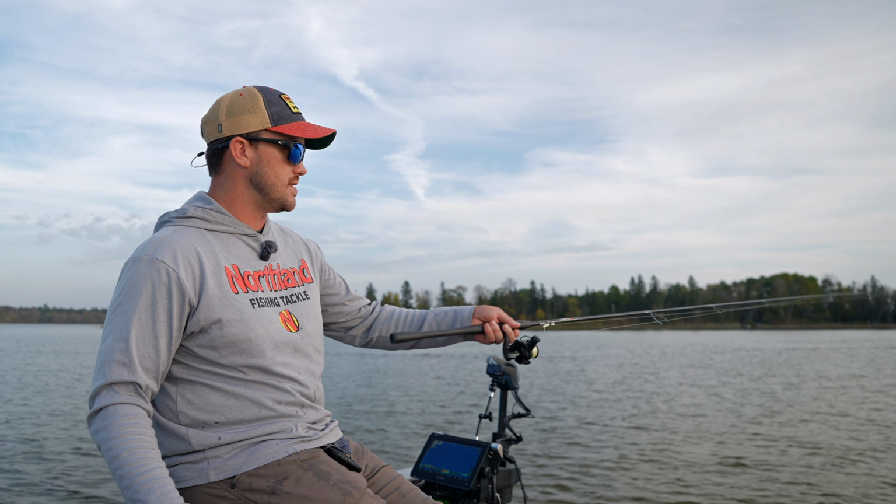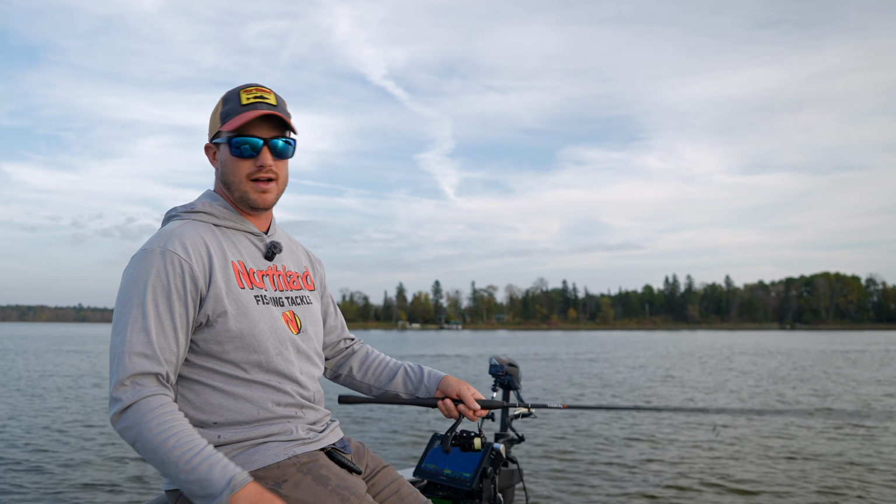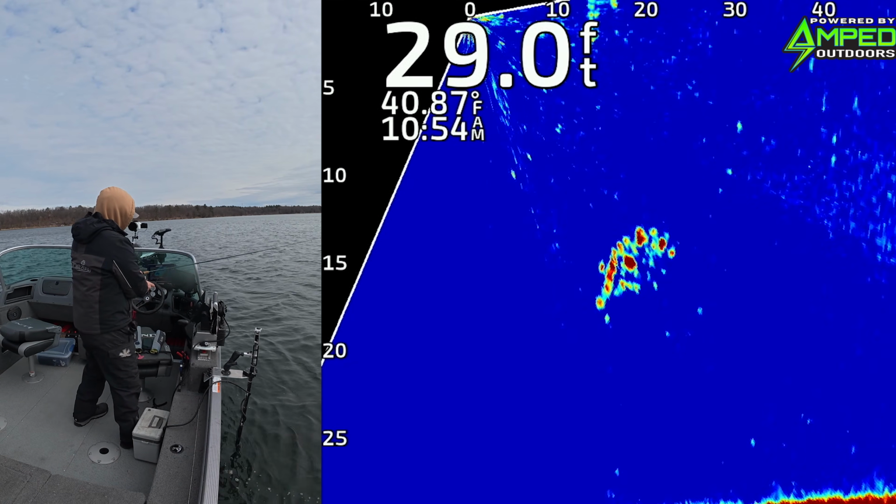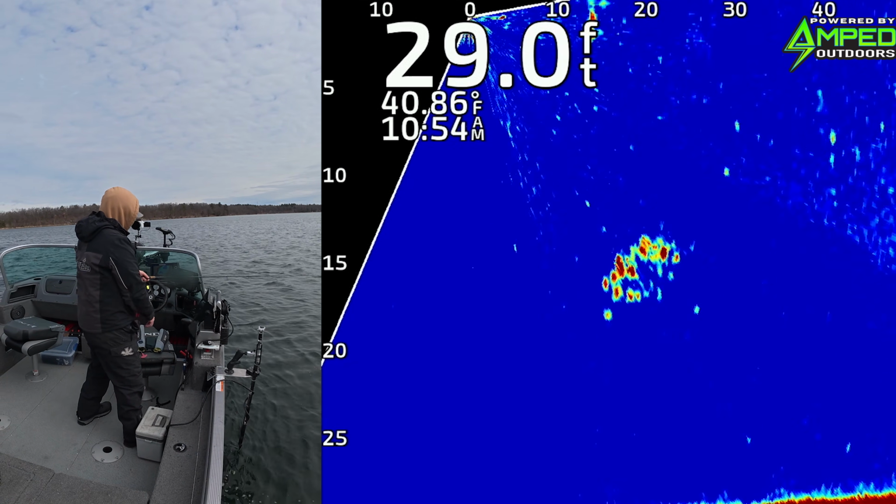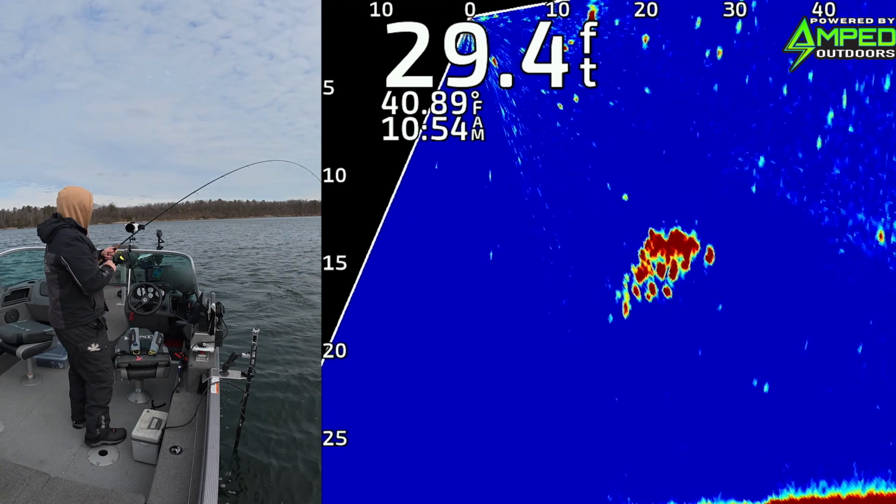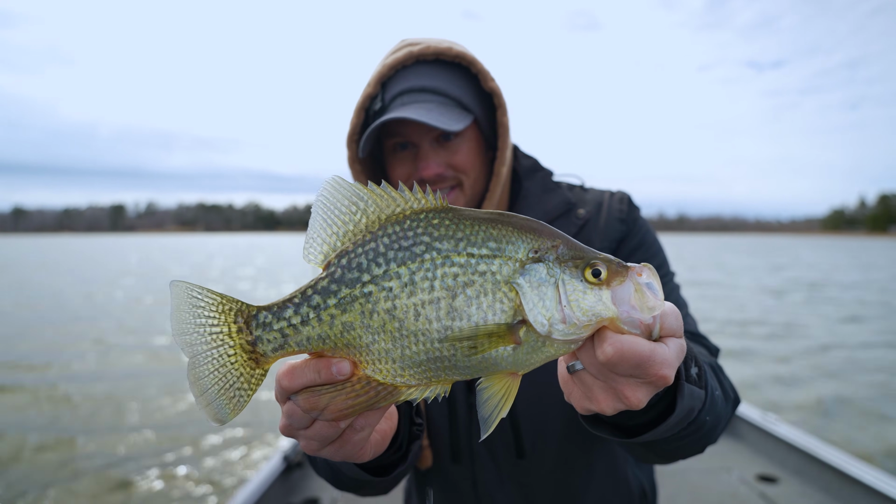These are hanging tight because they have some of those weeds, they have some of that tree or whatever's down there holding them tight. But once they move out to the basin, all bets are off. Those fish are moving like crazy. And so having something that's bigger and heavier can both help catch bigger fish, and helps you get around those fish as they are moving.